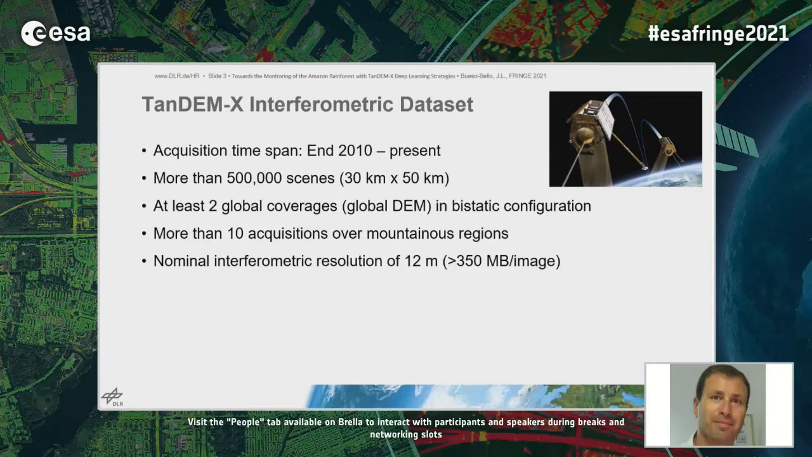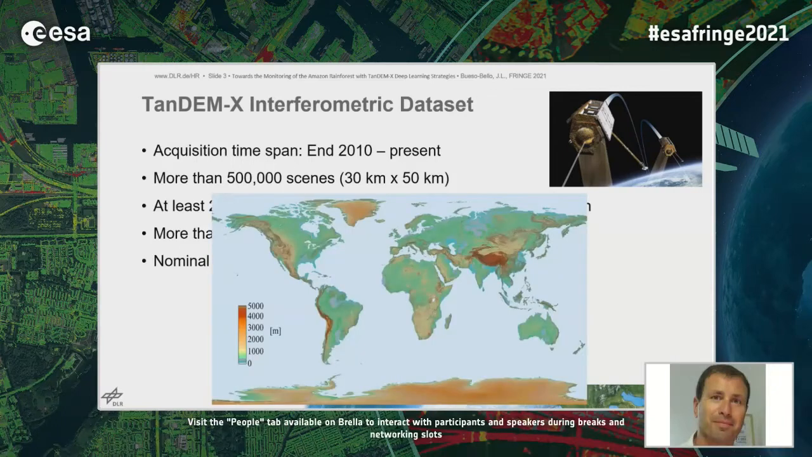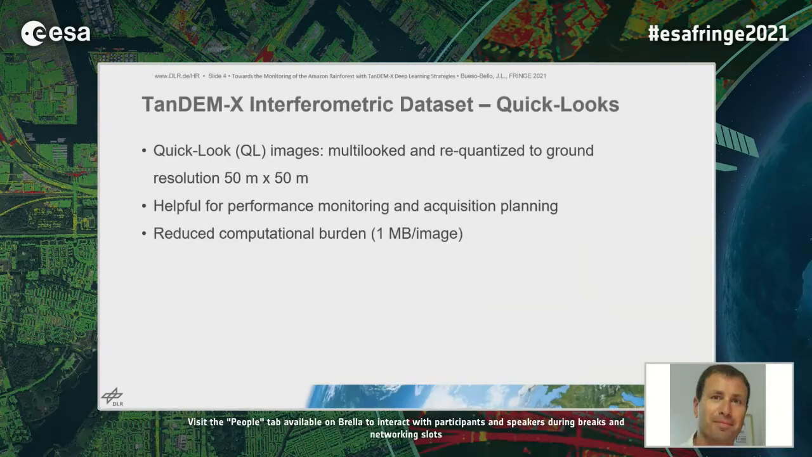Here we see the final TanDEM-X global DEM. Exactly. Please move to the next slide.